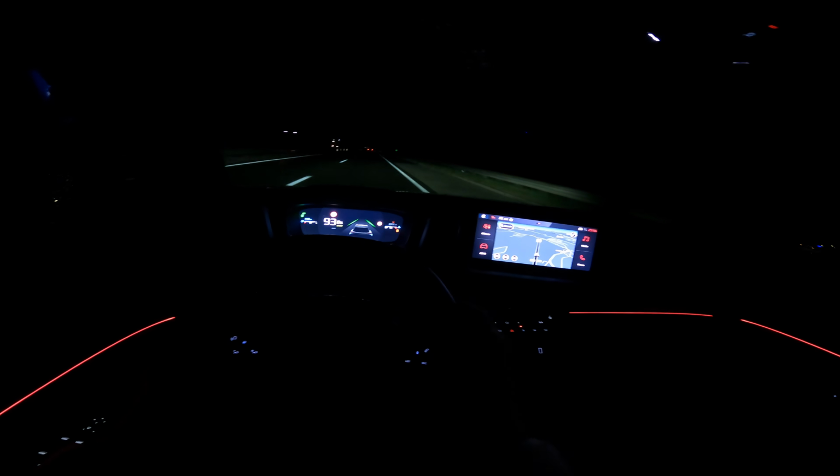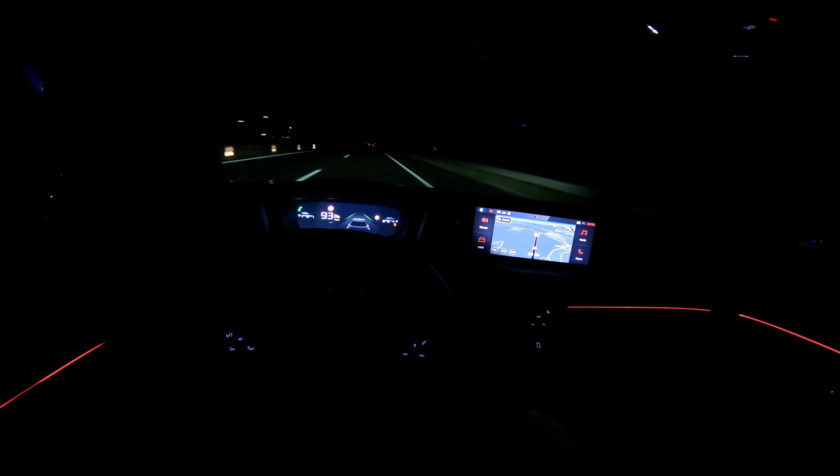Okay, now the speed limit is here 100, so we can speed up. And so you can see here the green lines in front. So now they're off, but the car turns them on, like now. So it should keep you from leaving the lane. It pushes you back in, so you're good, but it doesn't keep you in the center too much. It just kind of bounces you back and forward like a ping pong.